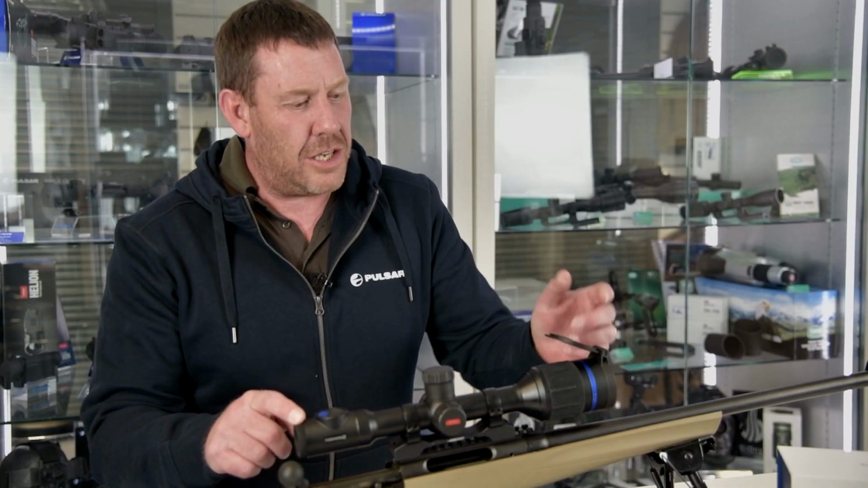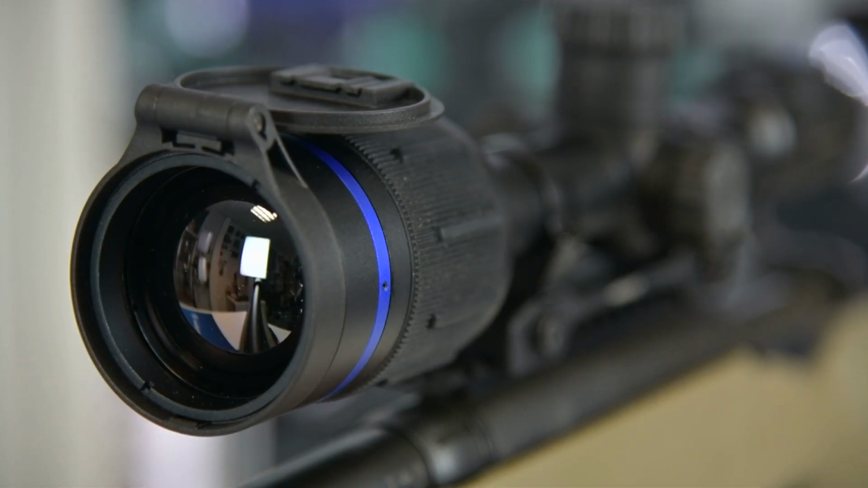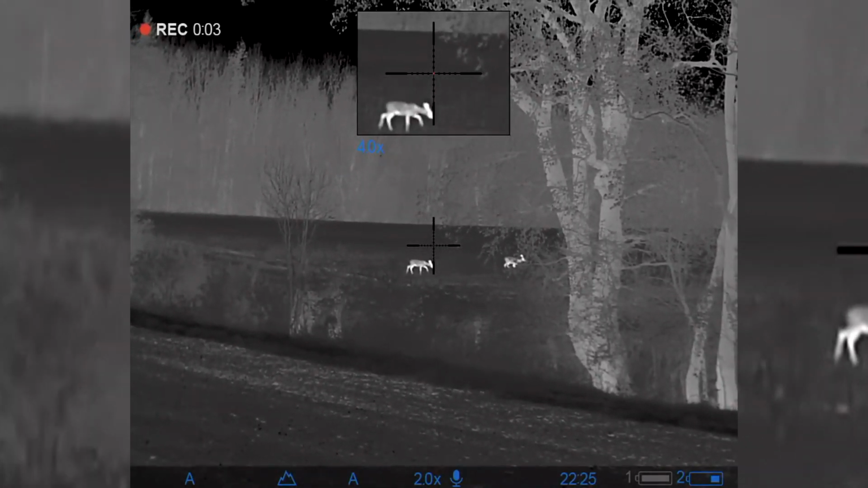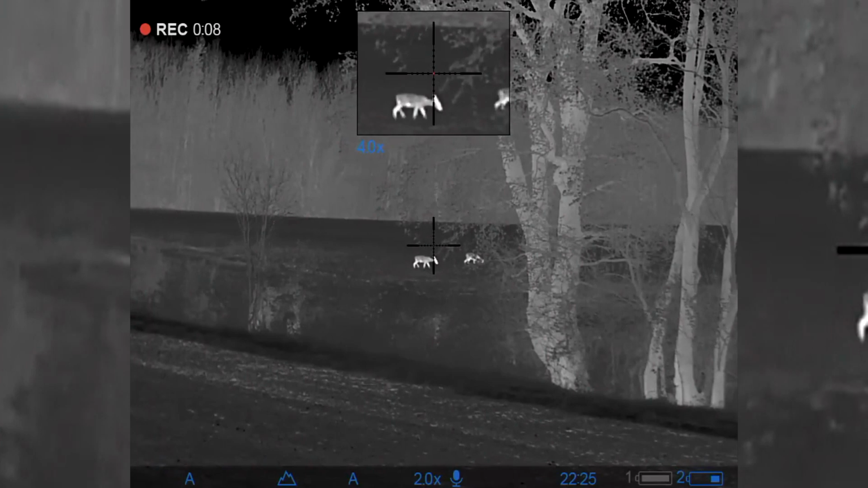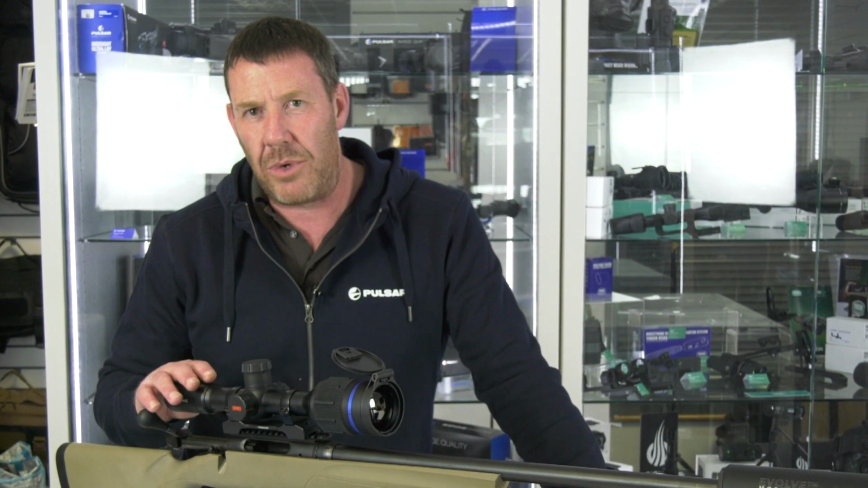In the front here you've got the 50mm germanium lens, and also the sensor in the Thermion XP50 is 640x480 with a sub 25 millikelvin sensor in there, so that really is a crisp image when you're out in the field. Have you used this particular scope? Yeah, I've used this scope for probably 6 or 7 weeks now.